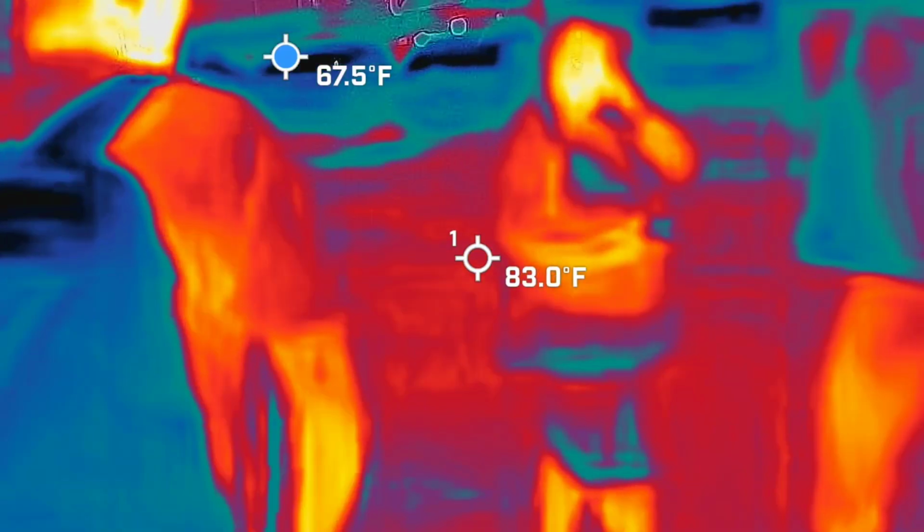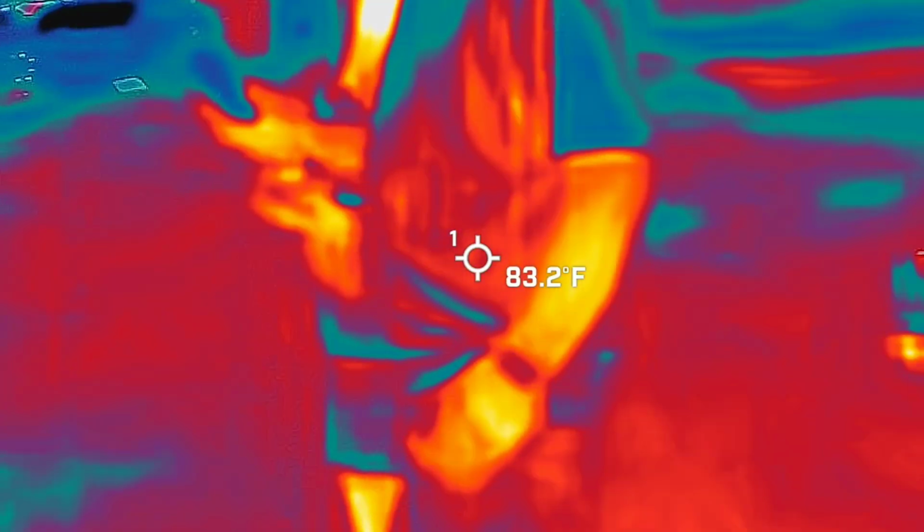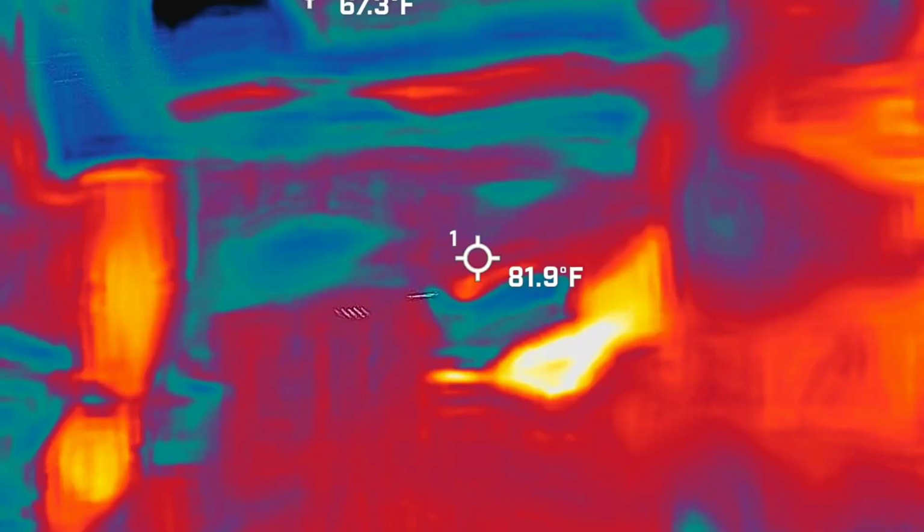Alright, I think I'm going to rein everybody in, just because there are so many cars going on in here tonight. So I'm trying to stay out of everybody's way. Alright, everybody, let's come on back to the back.